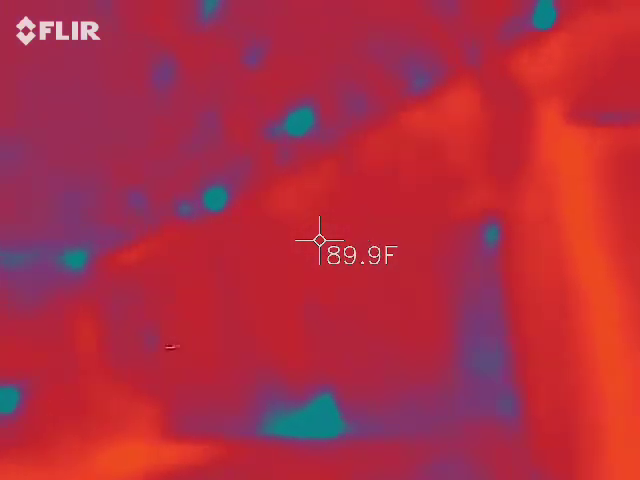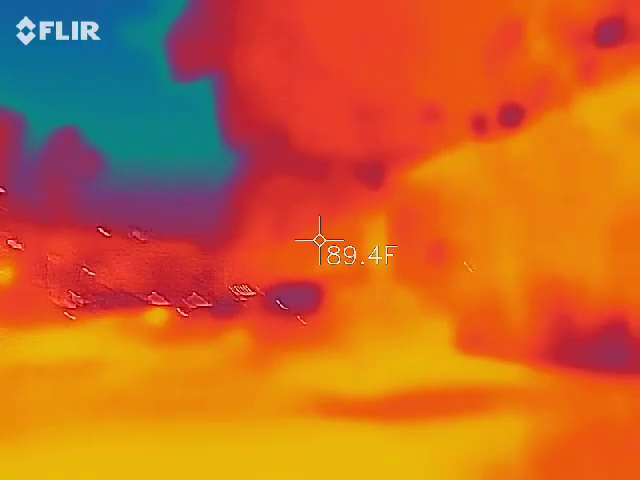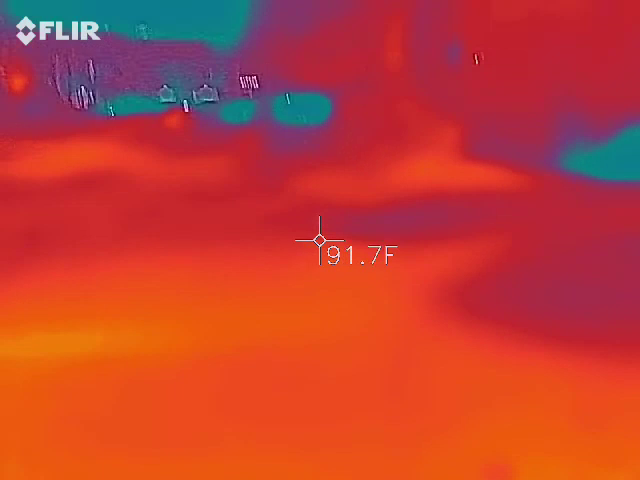Listen carefully. I'm sorry about the digital camera in this area, but this is a weird area for us to be taking pictures. People get really busy. So we'll just do the best we can.